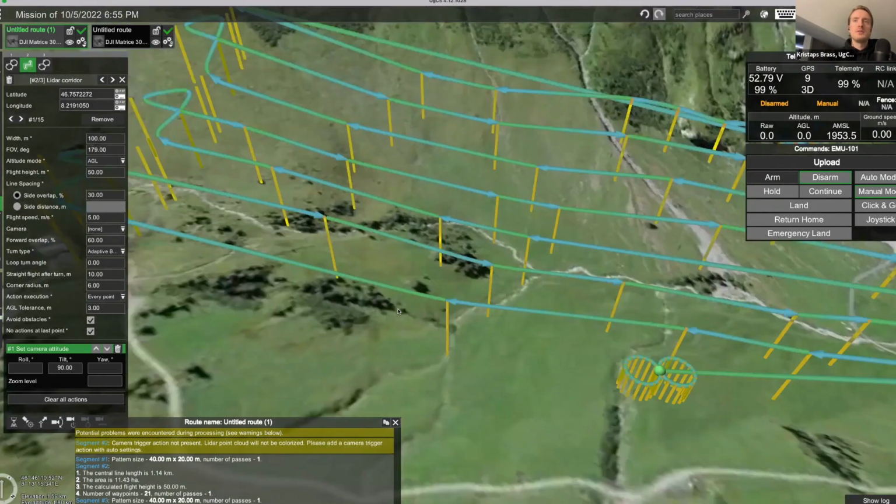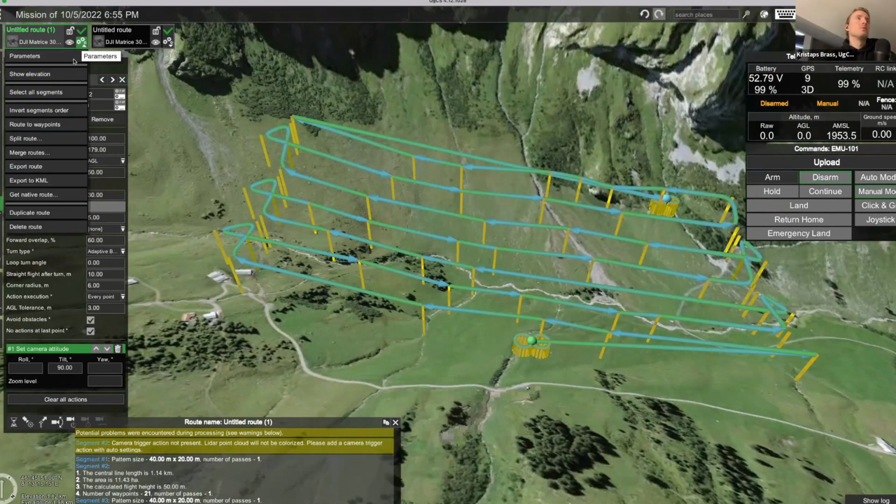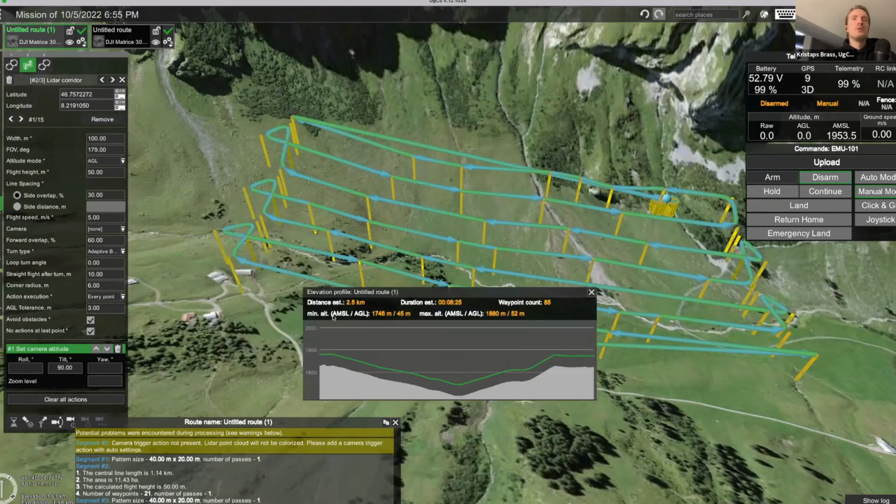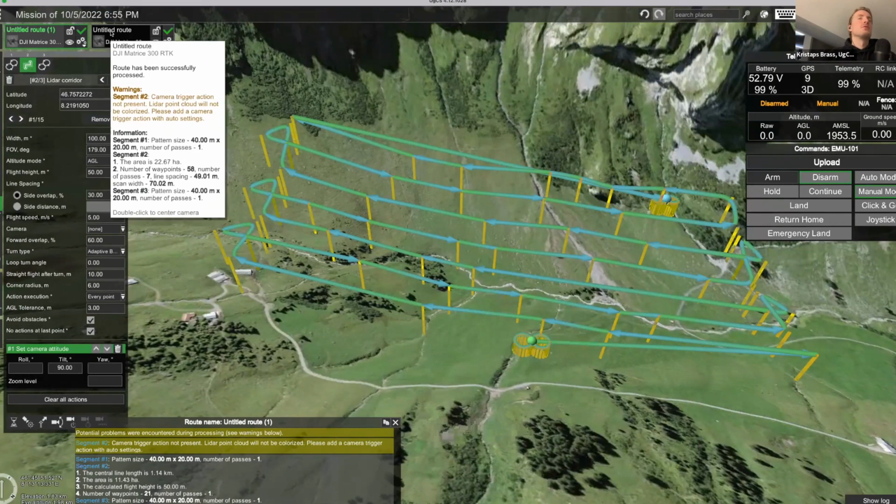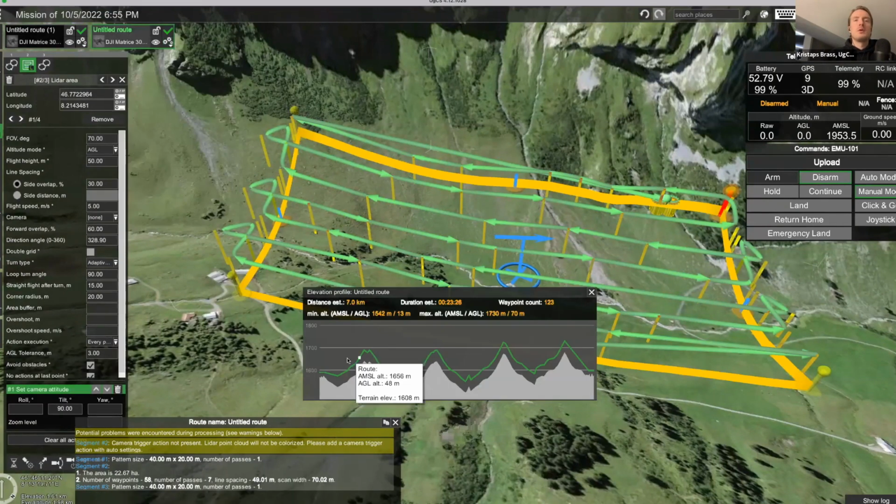So here you can see the UgCS screen. You should be able to. This is the LiDAR area scan that we constructed earlier. Now, if we go here into show elevation, oh sorry, this is for the corridor scan, this should be for the area scan. So yeah, we go here. And this is the elevation profile that you can see of this route.